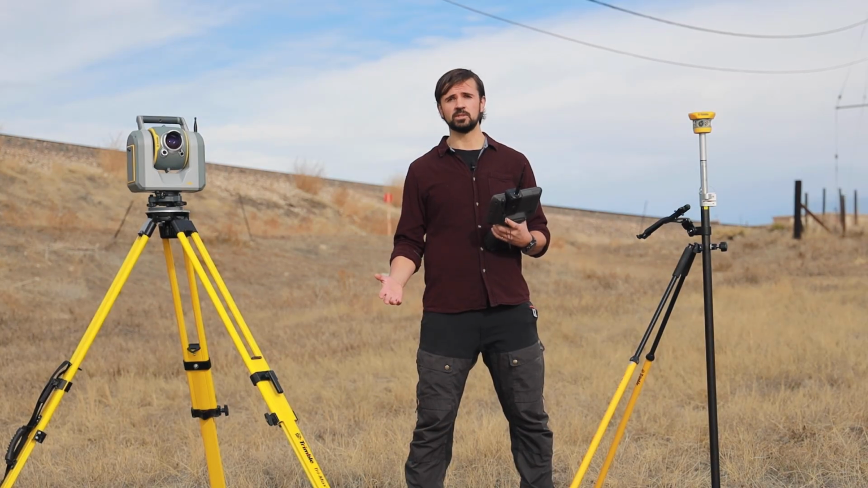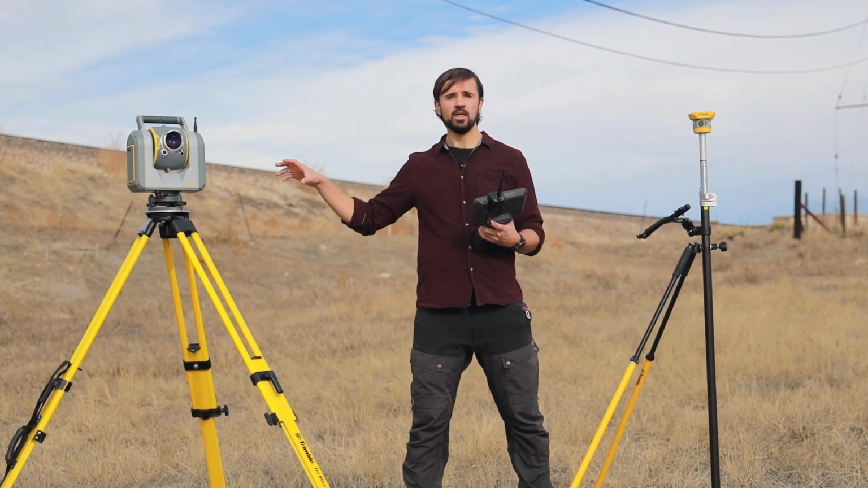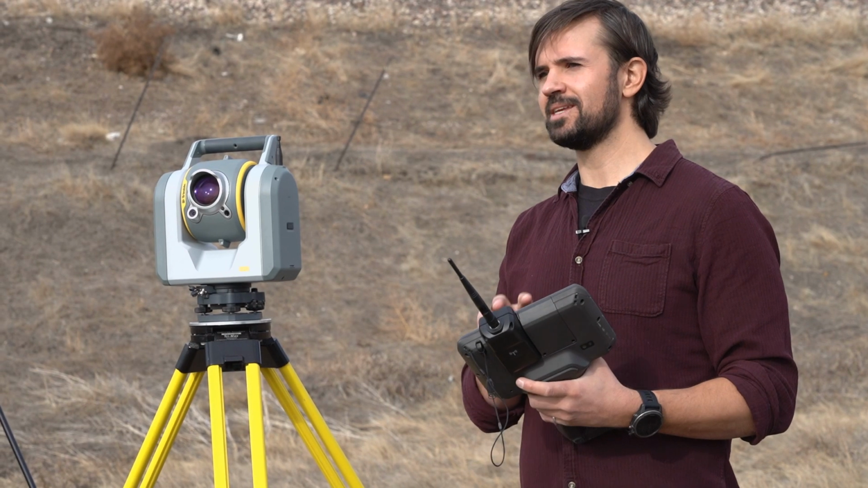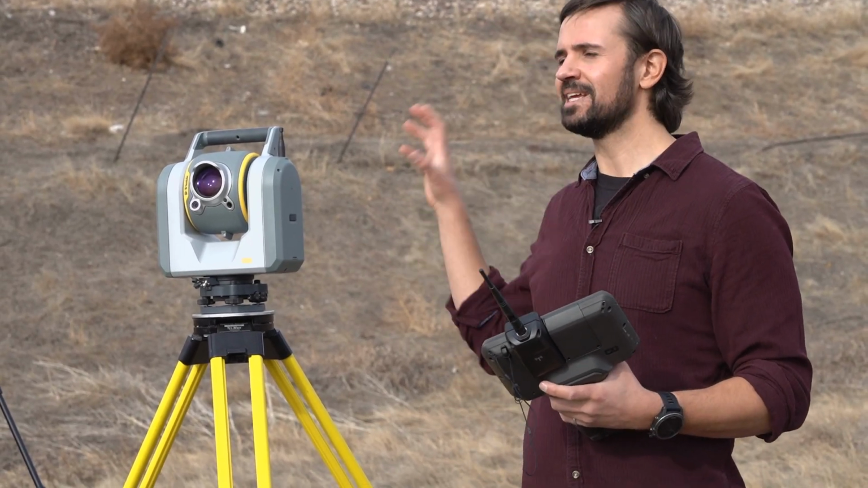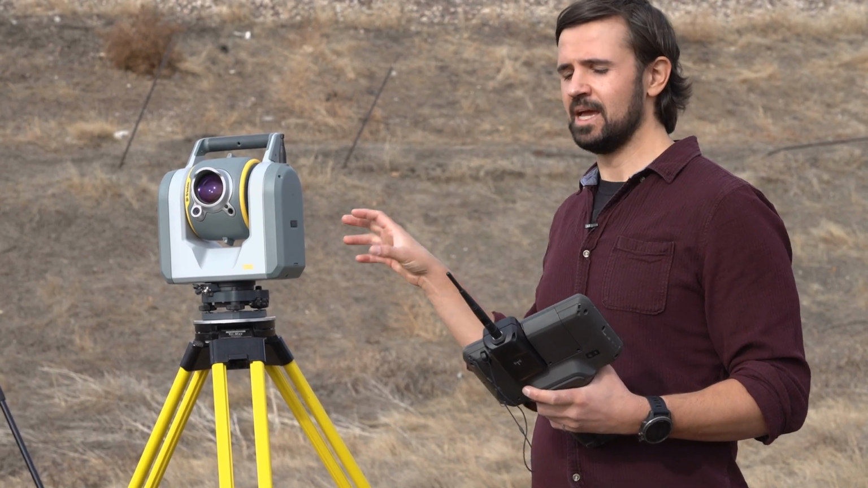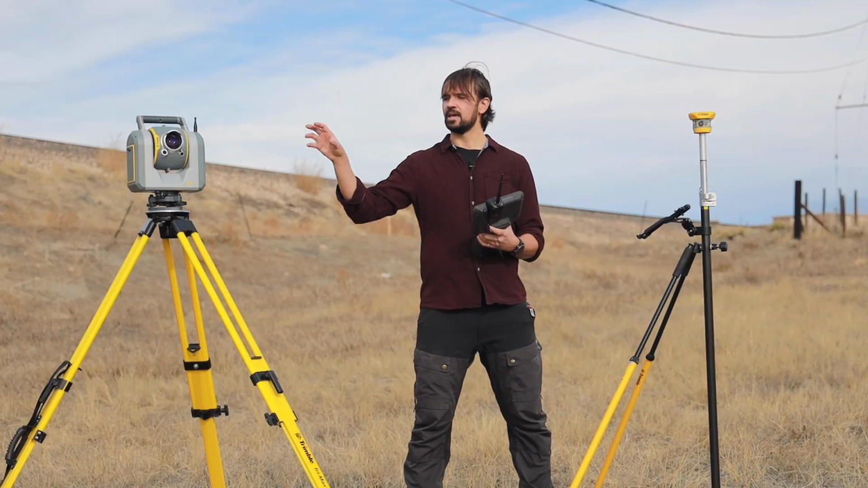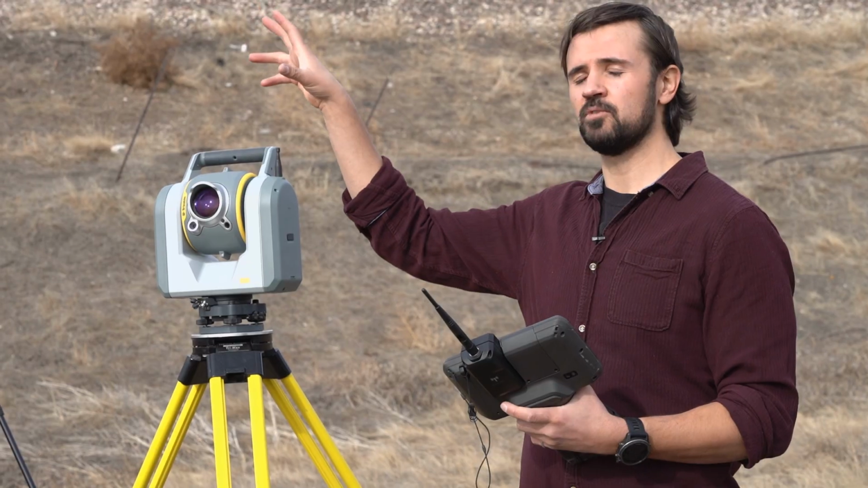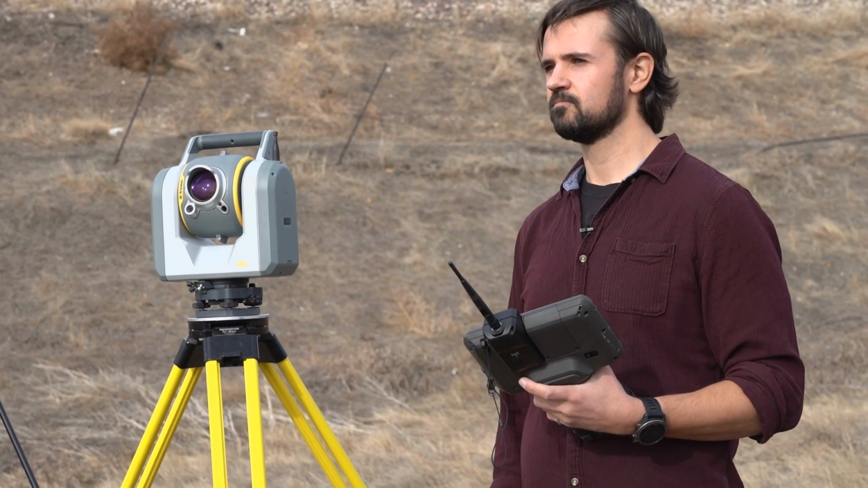Next, let's look at reflectorless measurements. So the Trimble SX12 has new integrated cameras that stream live video feed into Trimble Access on the data collector. So now you can take measurements without needing to be at the total station. It removes the need to point and sight the total station, and I can do it all right here on the data collector. So next what I'll show is I'll take a rod topographic shot at the bottom of a power pole, and then I'll take a reflectorless shot at the top of the power pole without needing to go back to the total station.